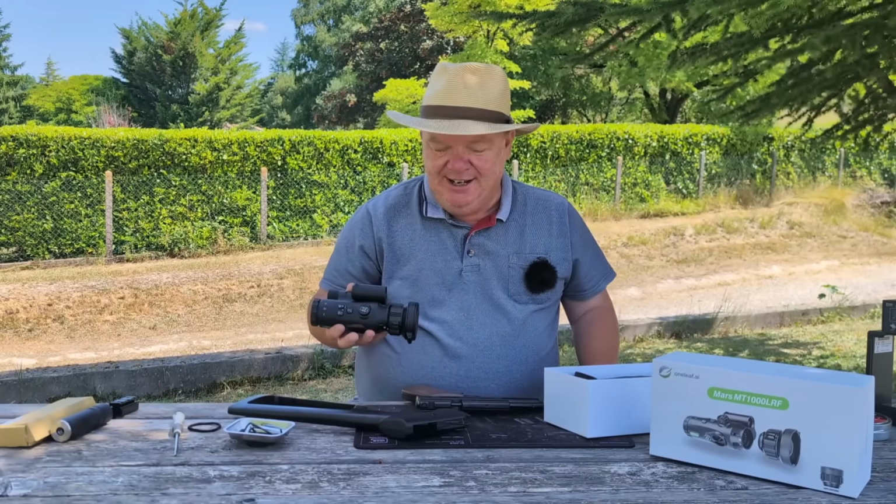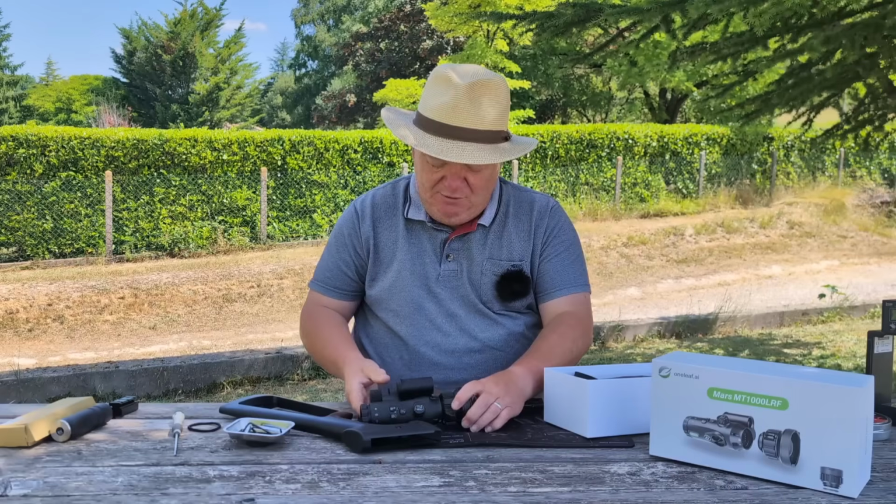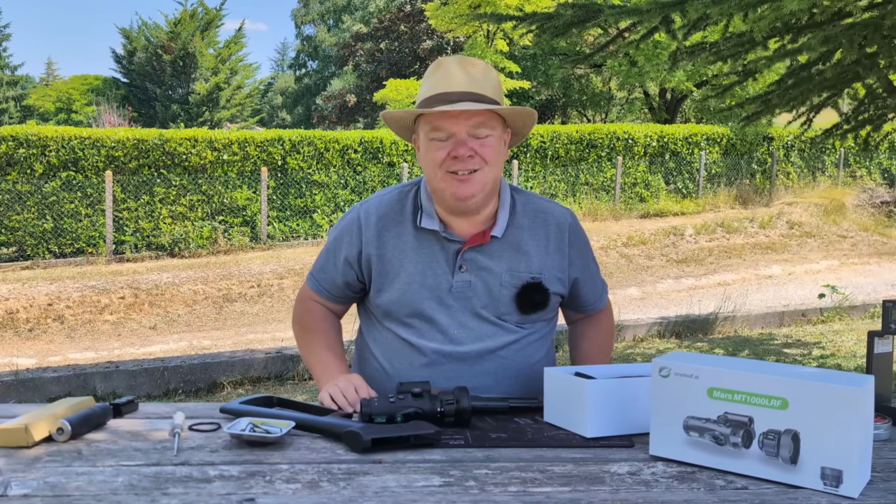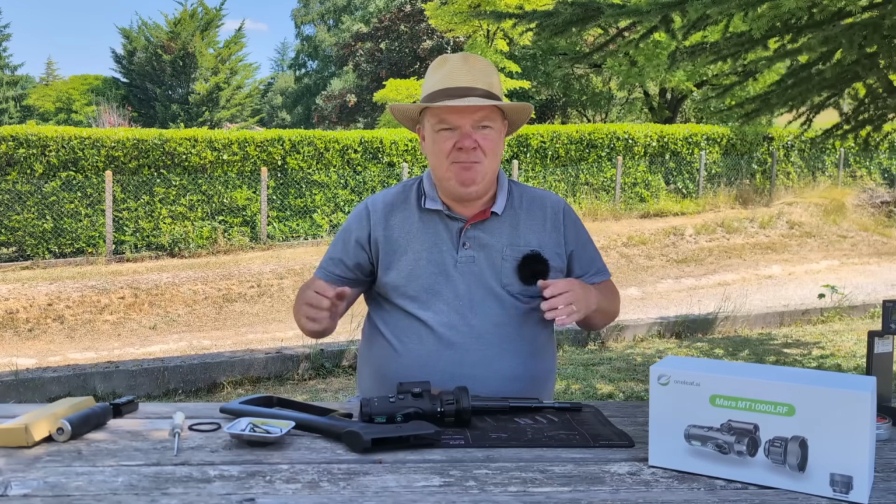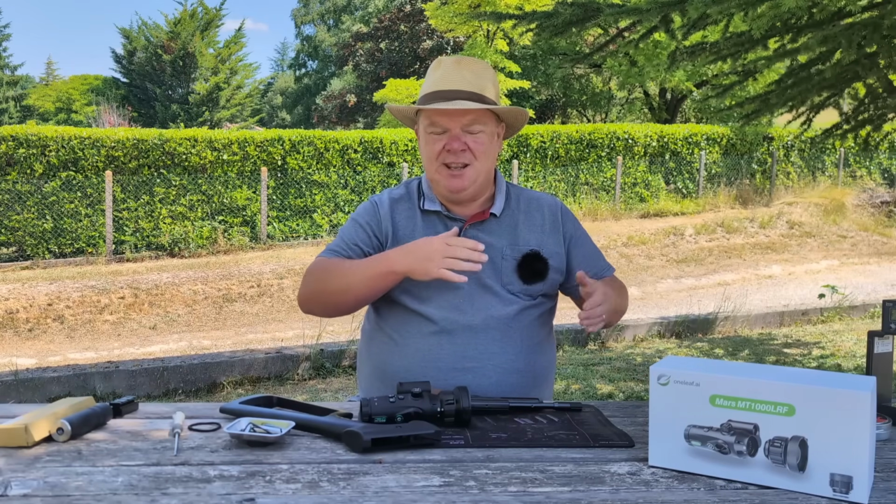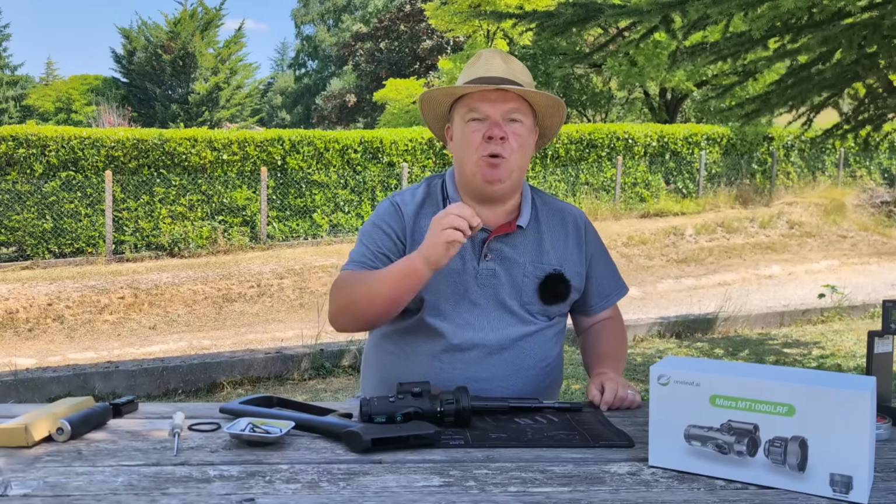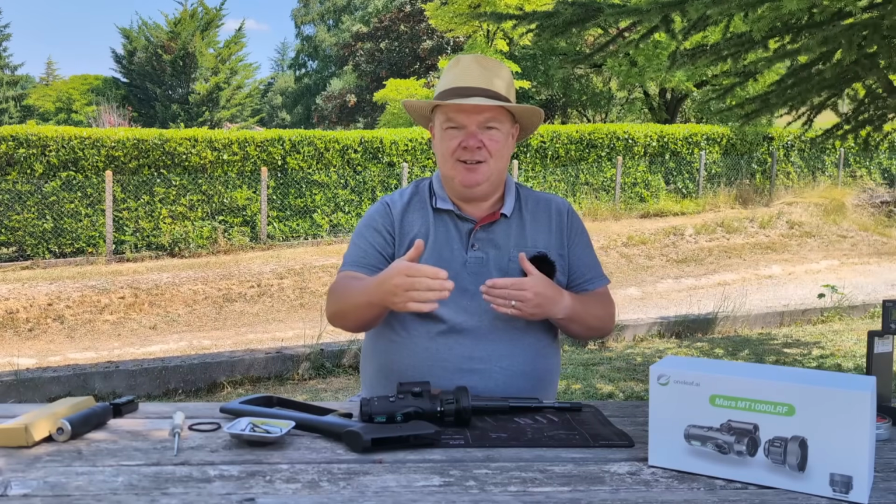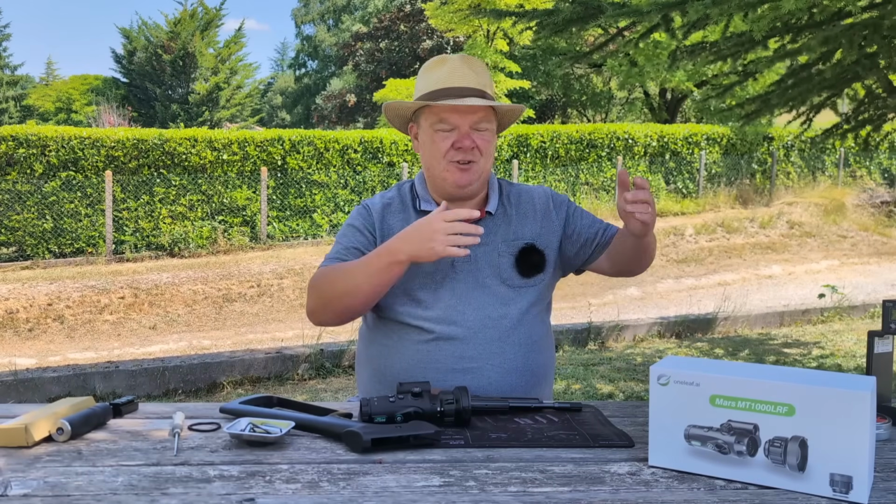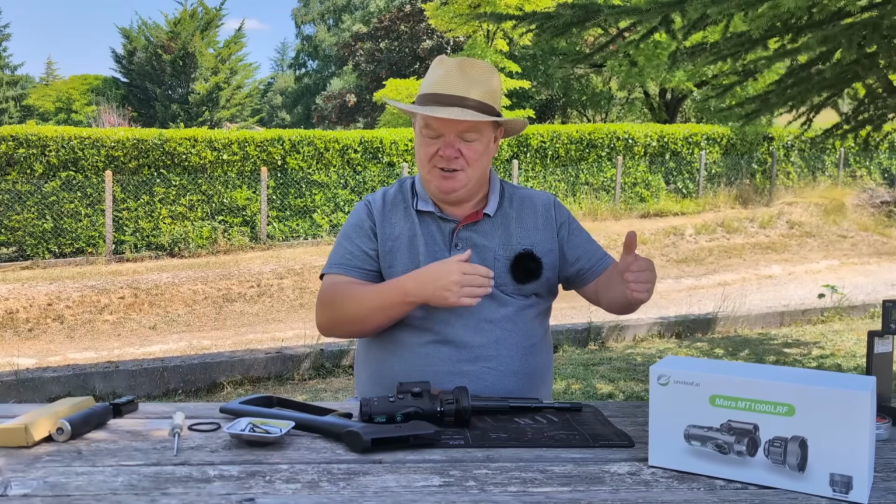My intention is to mount this. I don't know. I'm probably going to set a zero for, what do you reckon? 7 meters, 10 meters? And then maybe keep it at a 20 meter maximum. I don't know, we'll have to do some testing on accuracy to see what would be its maximum. But if we were to set it at 10 and then set targets out and laser rangefind them and see if the reticle moves up and down between 10 and 20.